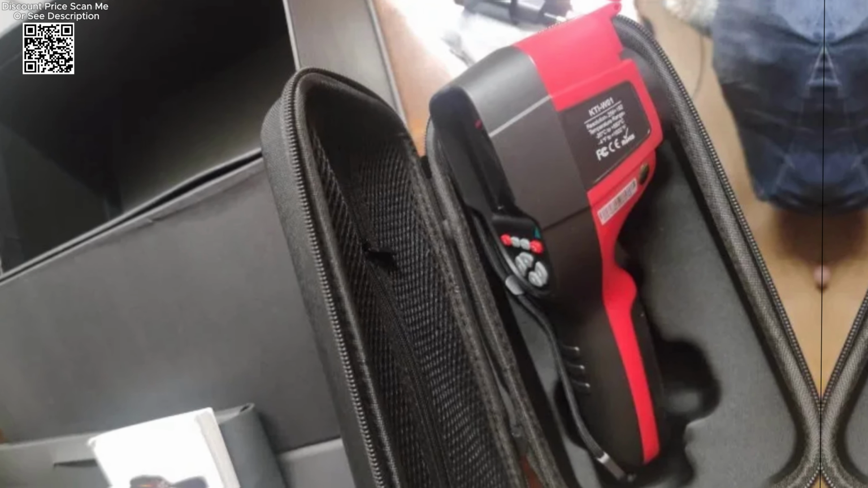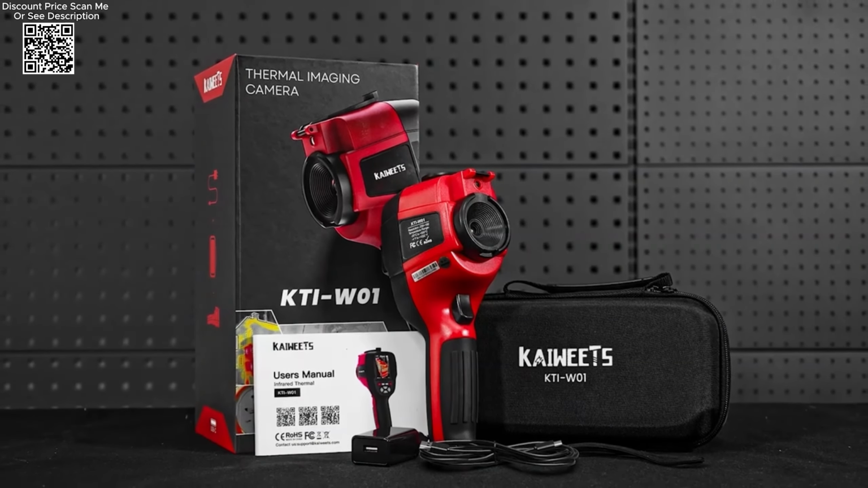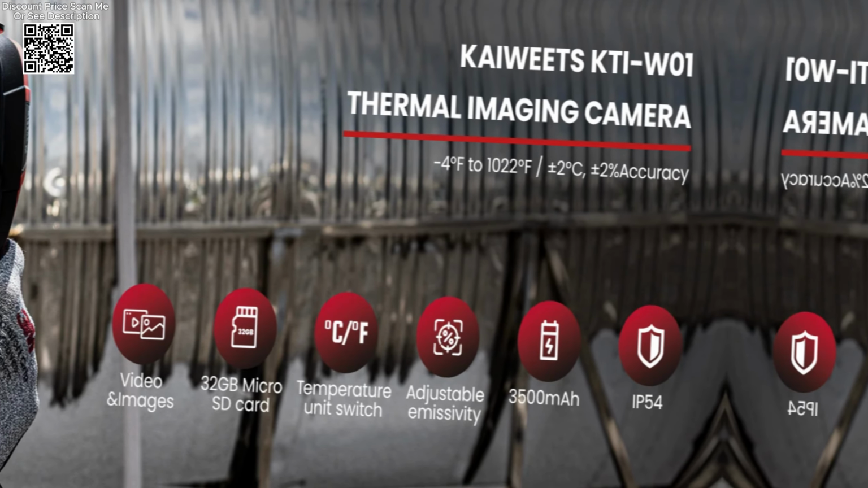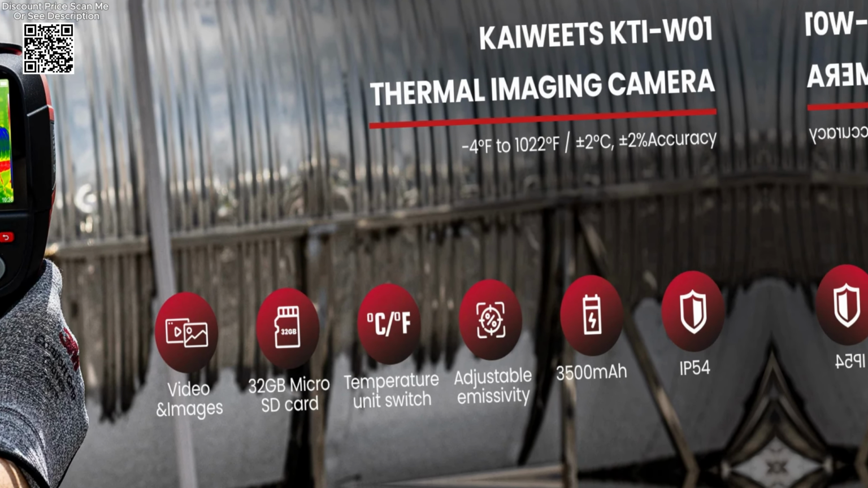Powered by a robust 3,500 mAh rechargeable Li-ion battery, the KAIWEETS Thermal Imager offers up to 8 hours of continuous operation. This durability ensures uninterrupted usage during critical inspections or fieldwork, without the worry of battery depletion.